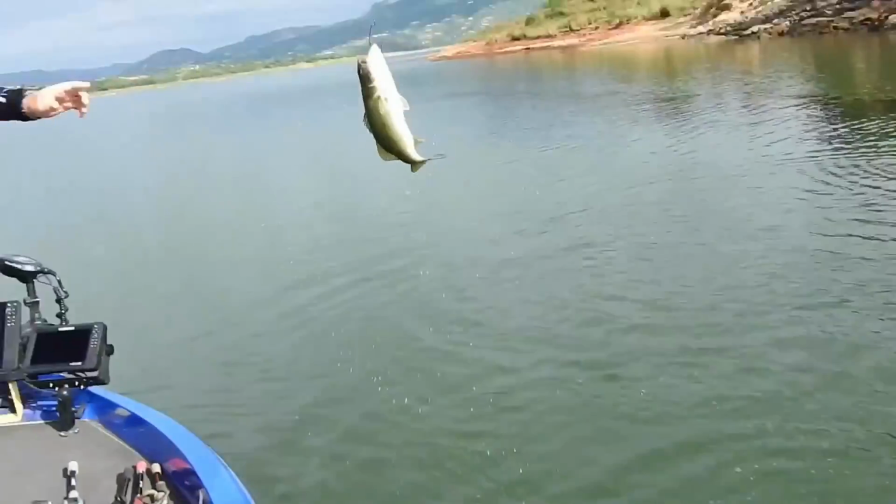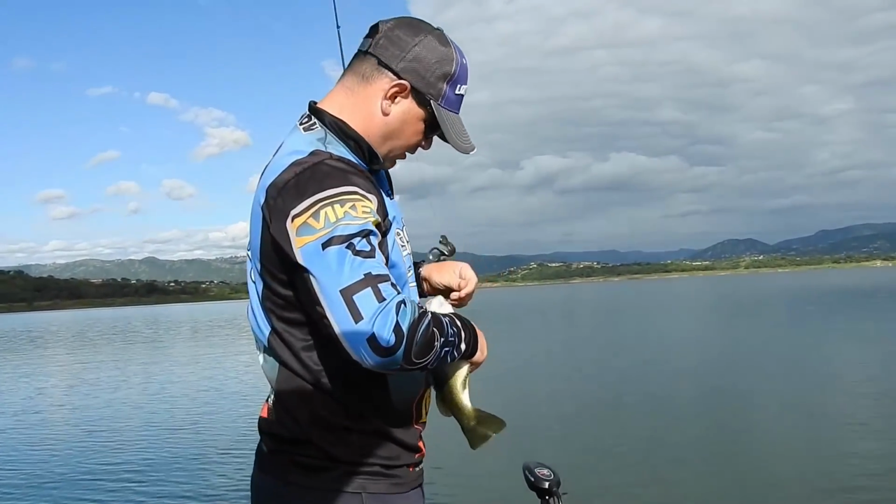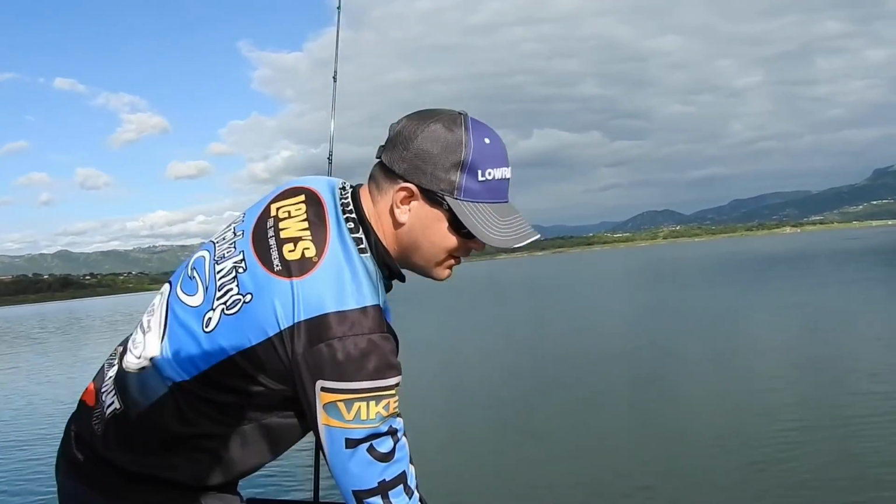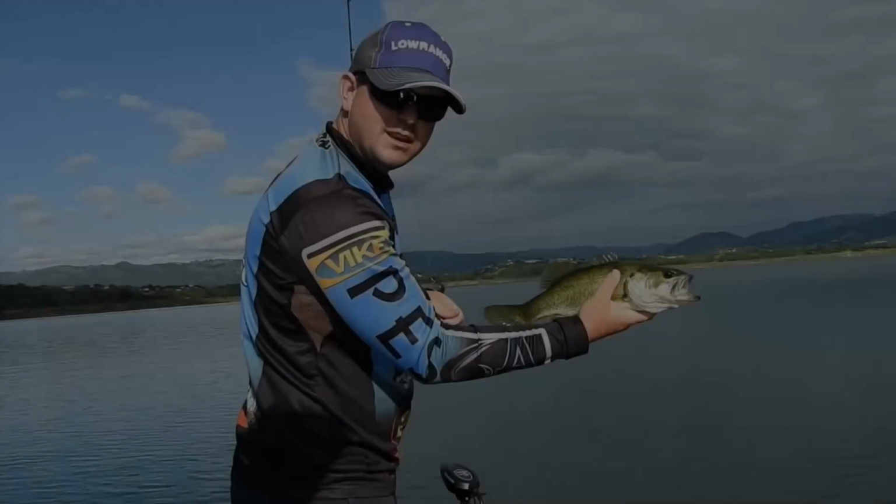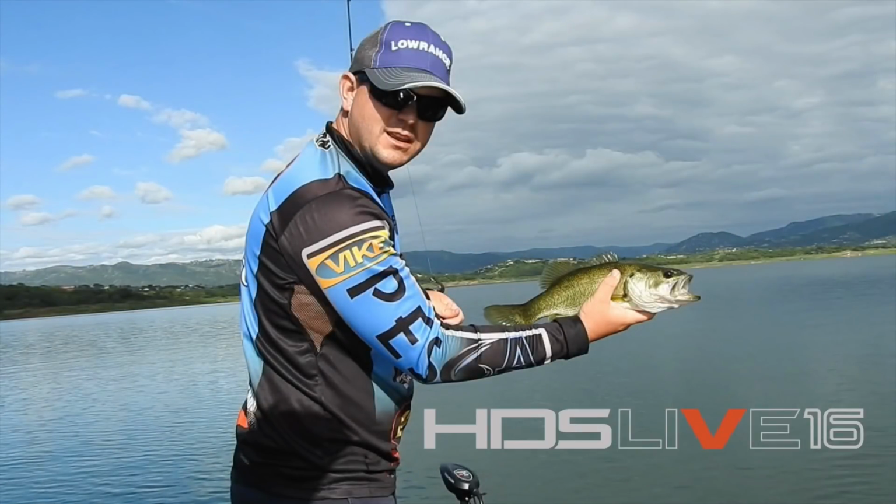There's always a reason for a fish being in certain reed patches. More often than not, there's something happening next to that reed patch. Here we go, guys. How's that for a release? Geez, that fish was gone like a homesick mole.